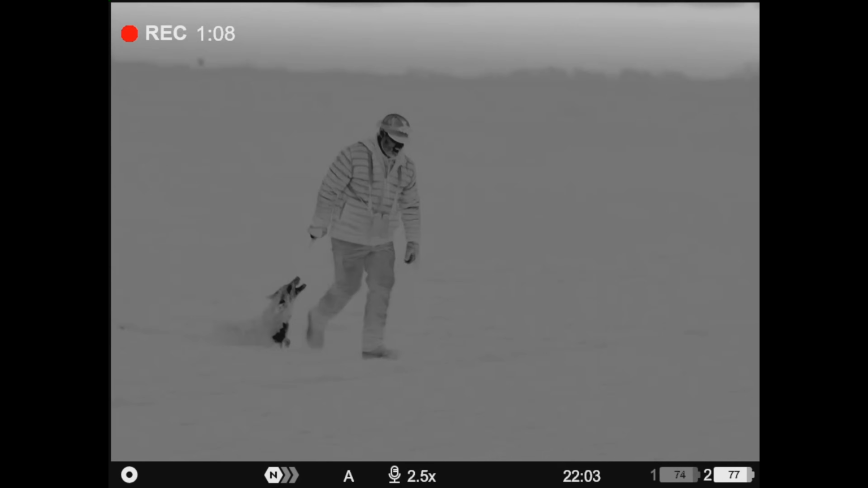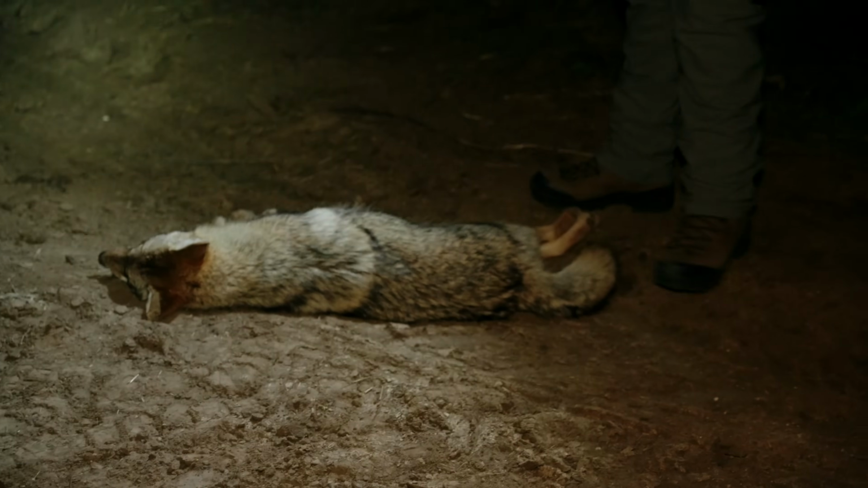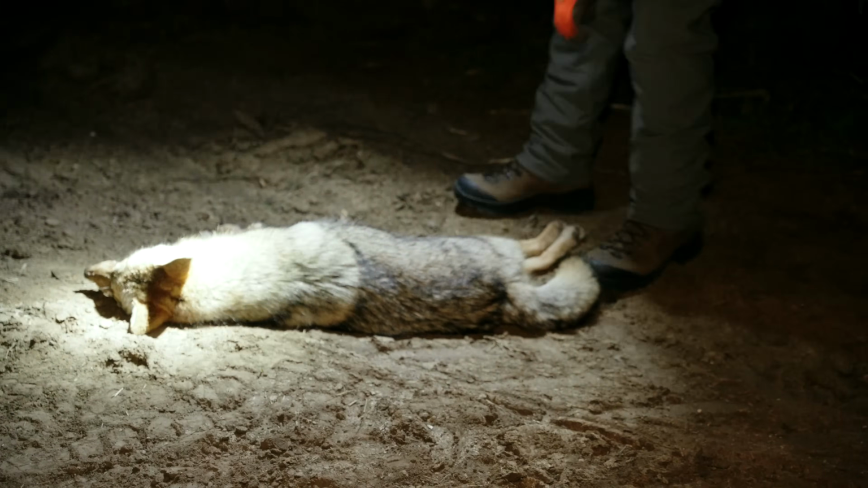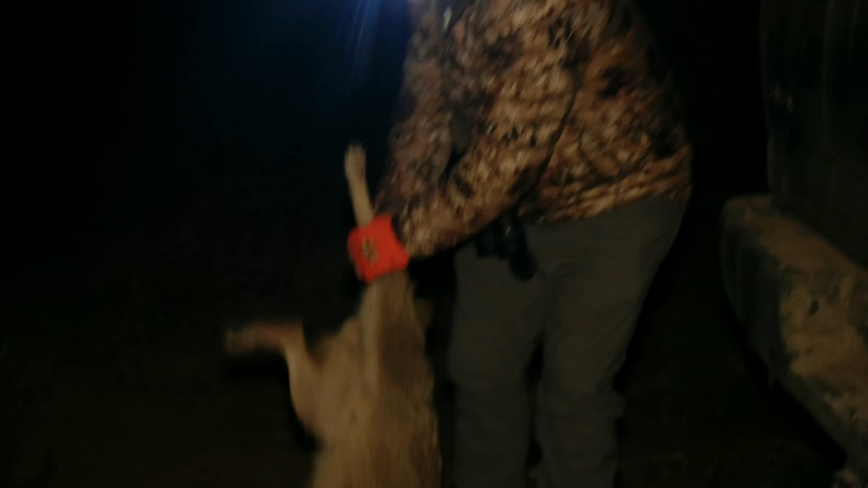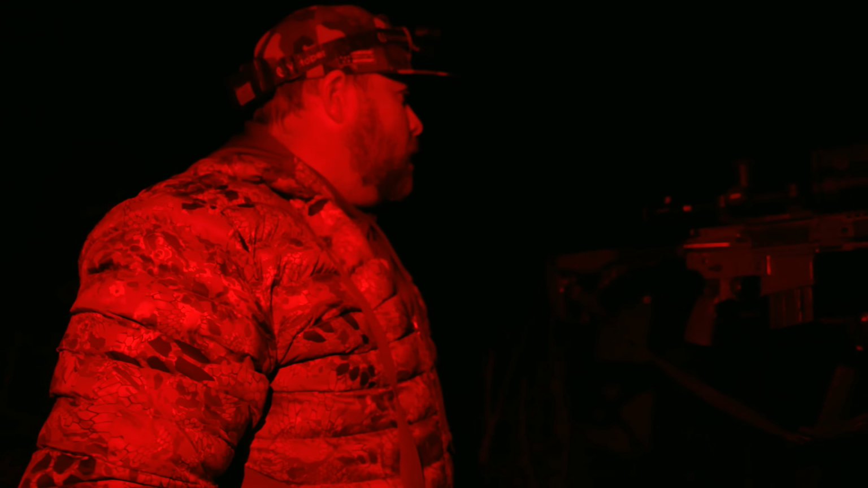Well, we're good. Now he shot one. Now I'm going. Yeah, he was right at 100 yards. That was perfect. Good, 3 in a row. That's a streak. Let's keep it going. Well, let's make it 4 in a row.